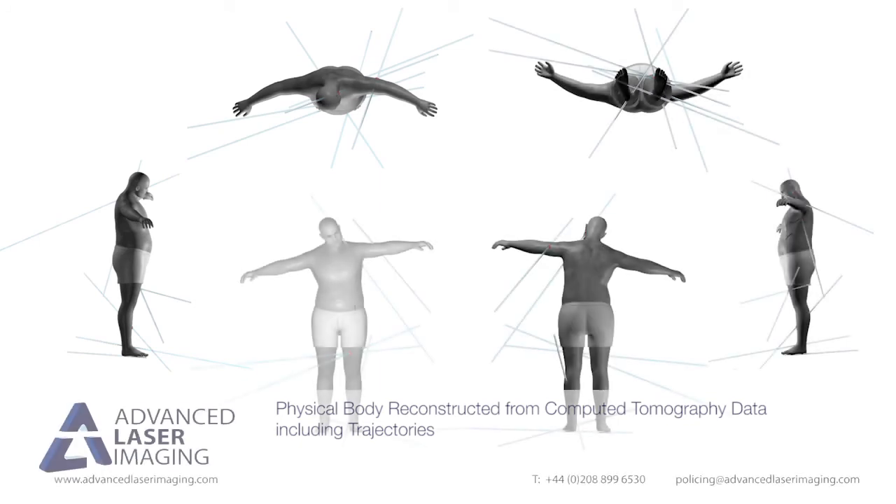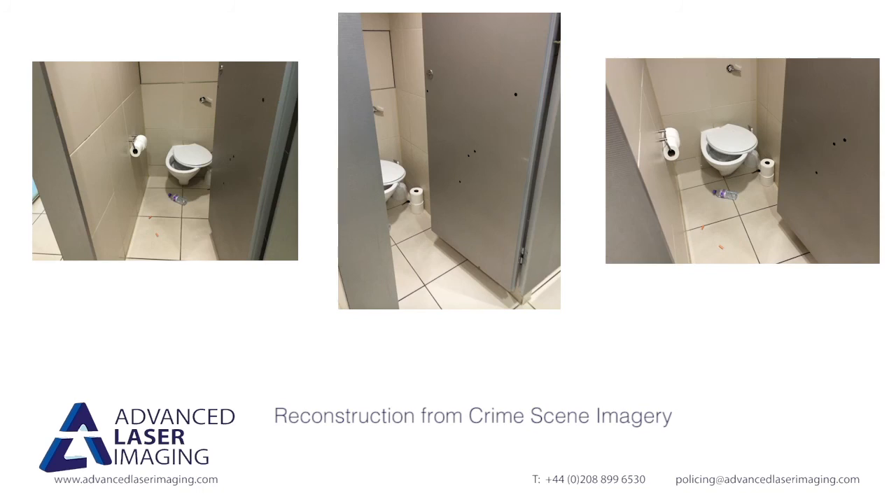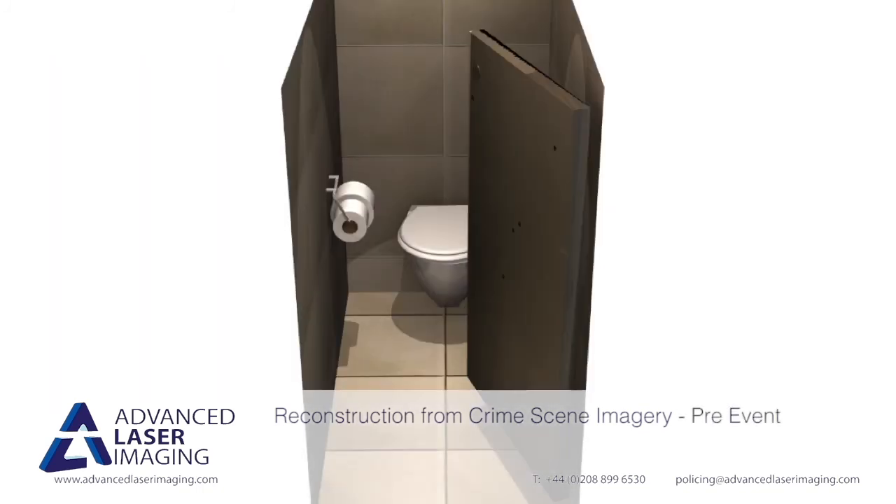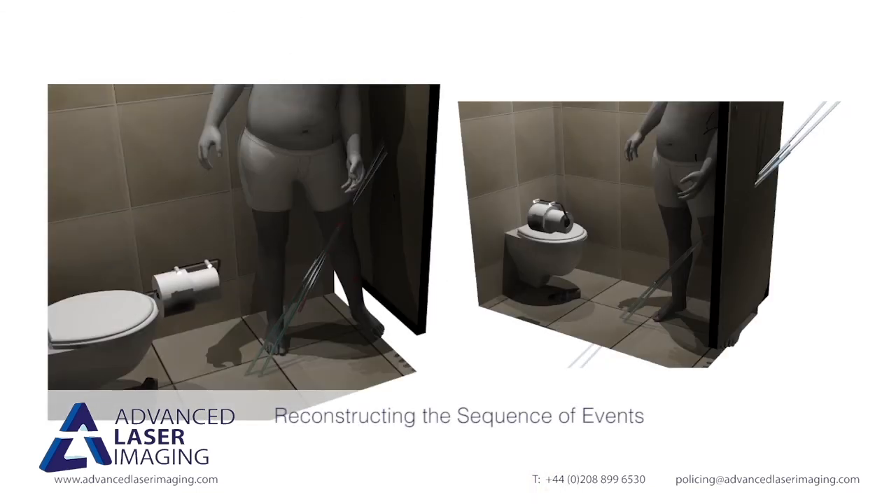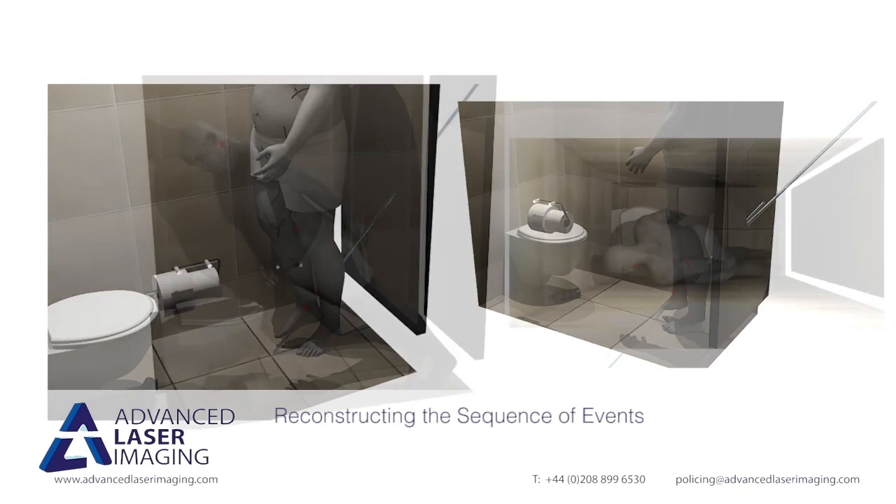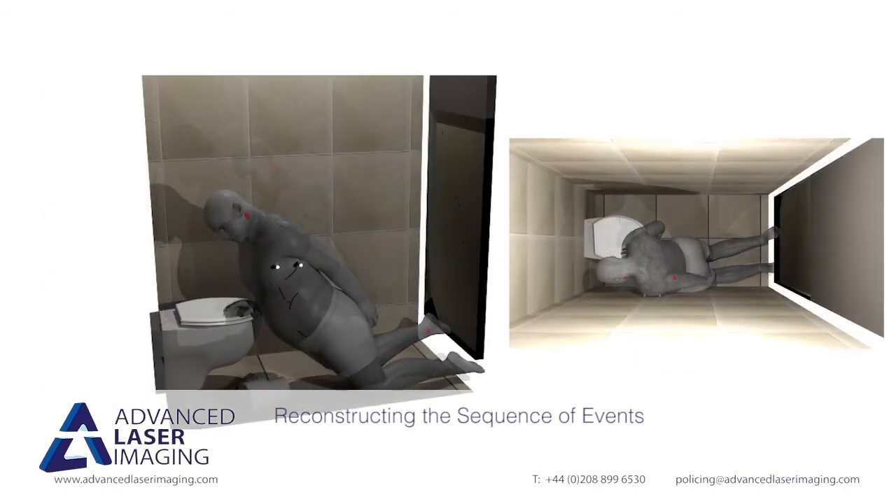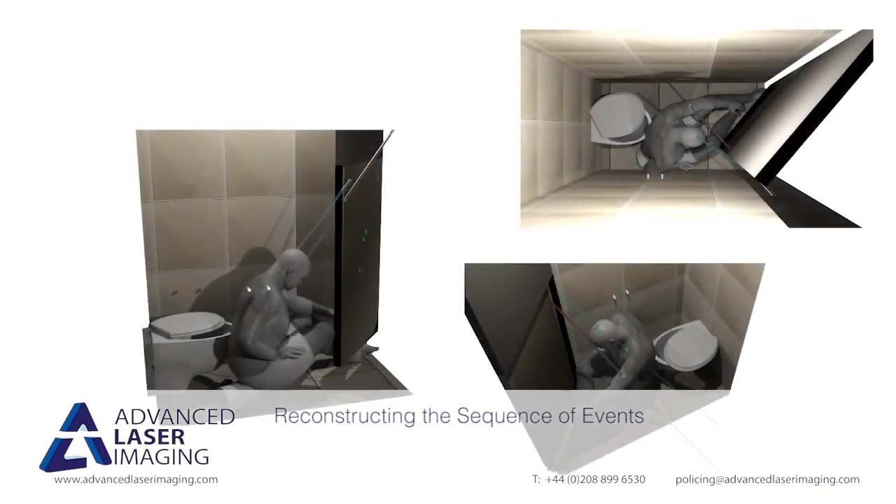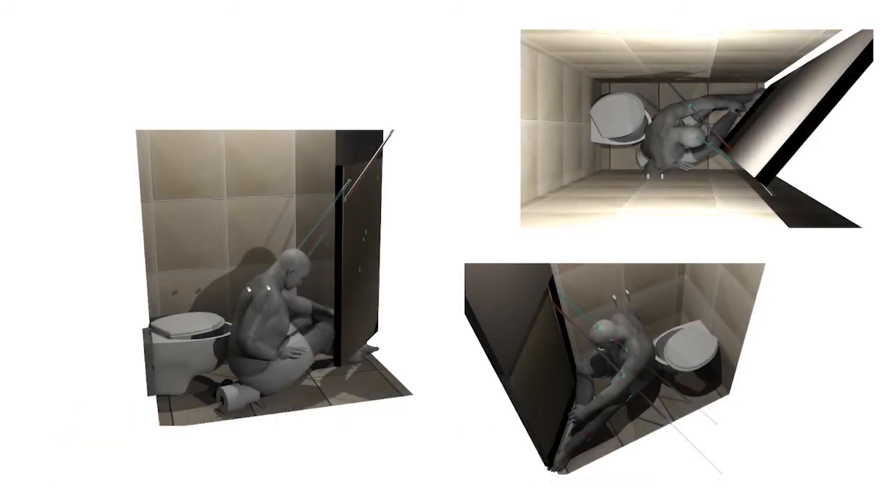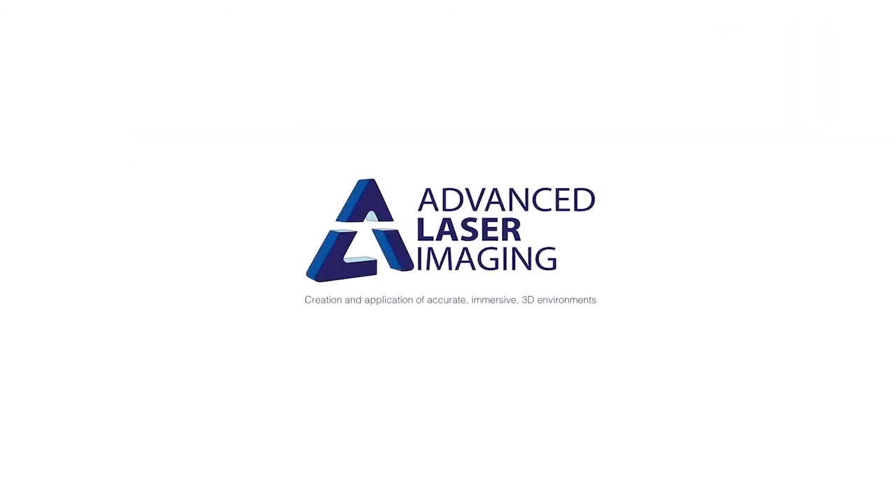This figure was reconstructed using computed tomography X-ray data and trajectories determined from the injuries sustained by the victim. Using images recorded at the crime scene and our specialist photogrammetry techniques, an accurate pre- and post-event virtual scene is created. Due to all the evidence being correctly scaled, these scenes can now help us to examine how this victim came to sustain these injuries. And we can reliably test multiple scenarios in combination with other experts. Contact us to find out how we can help on your complex investigations.